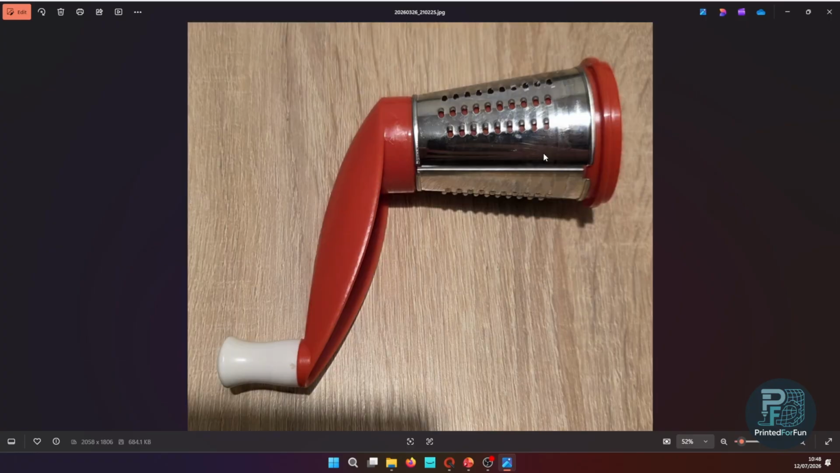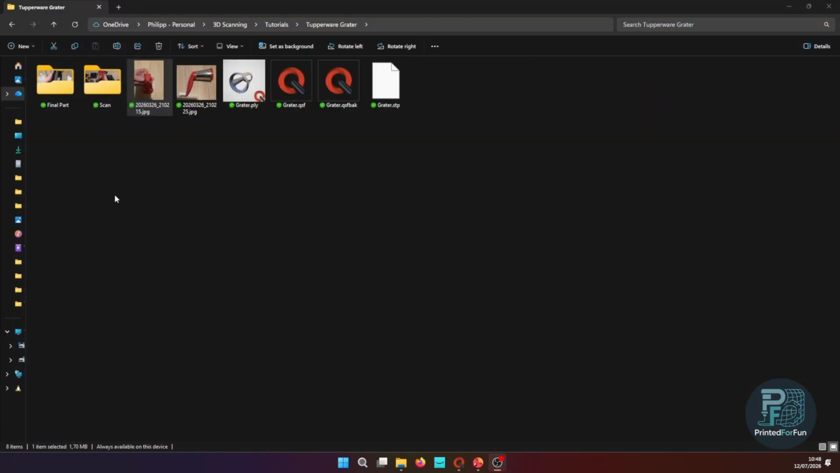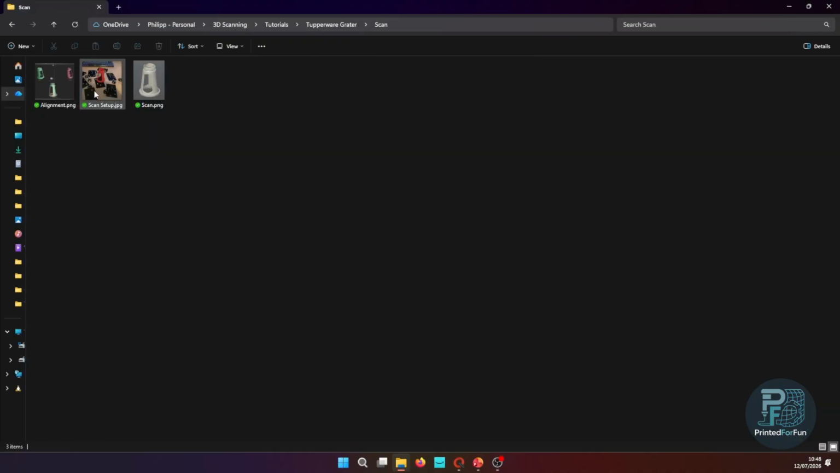What you can also see is that this grater has a notch cut out that engages with the plastic part and holds it in the right direction, and this one is also not working as it should on the original plastic part. So the first thing, of course, was 3D scanning, and then comes the design.